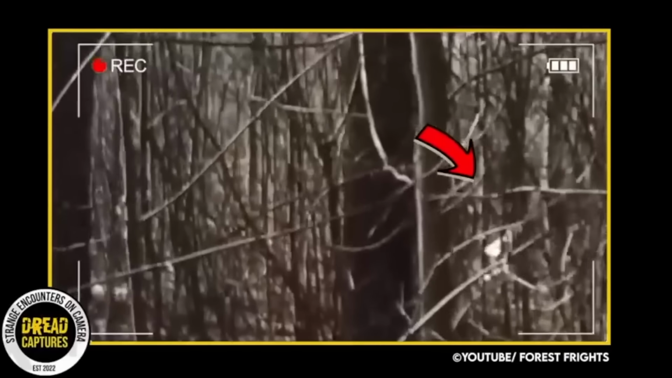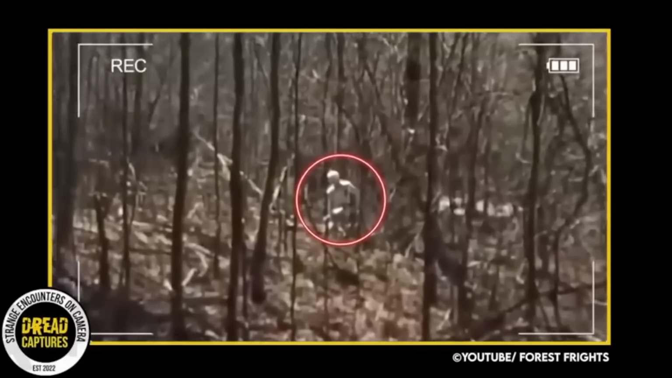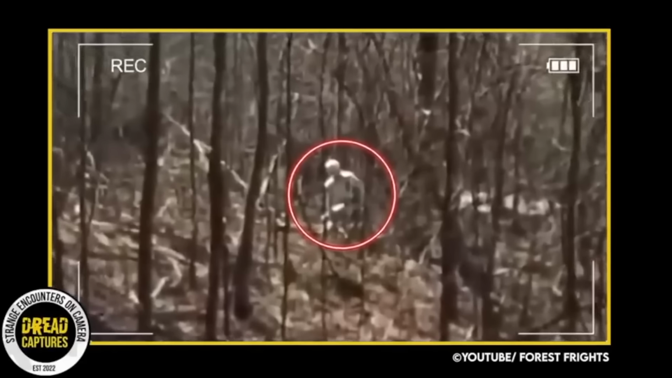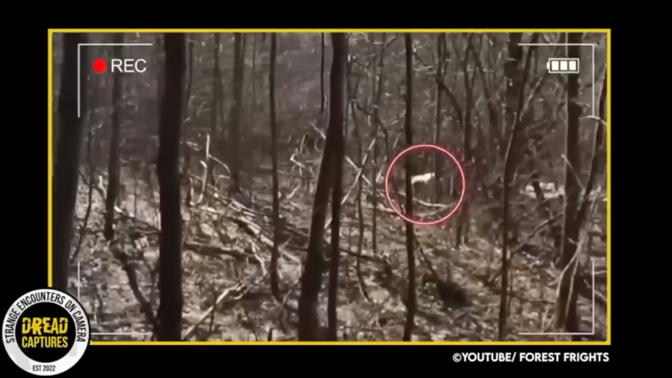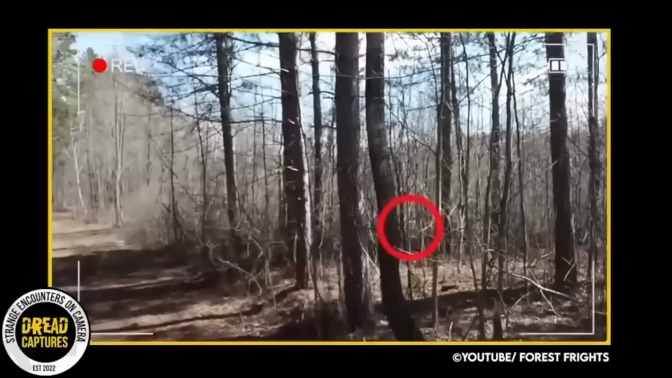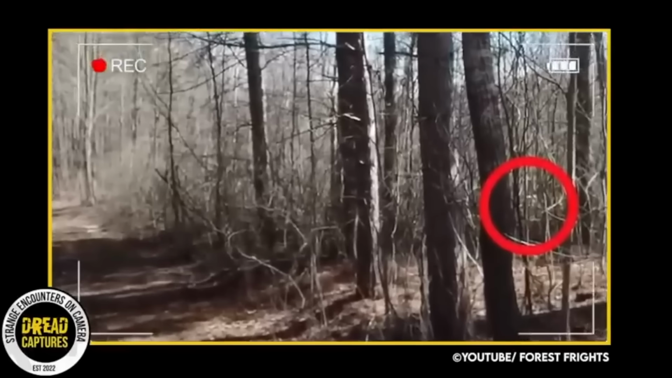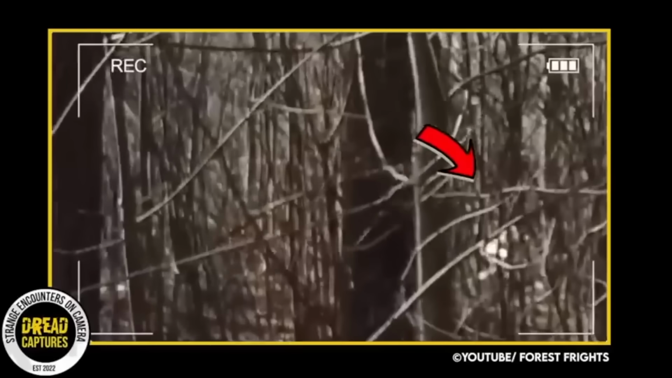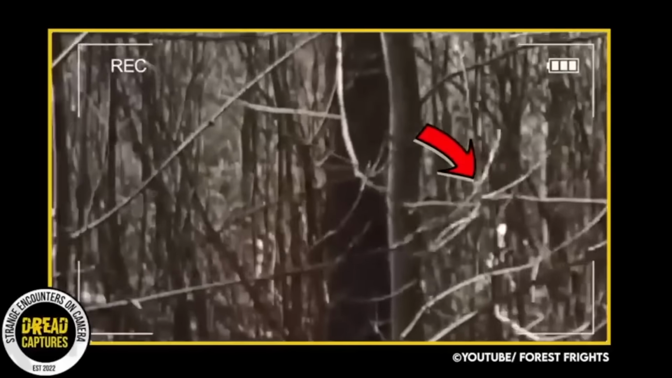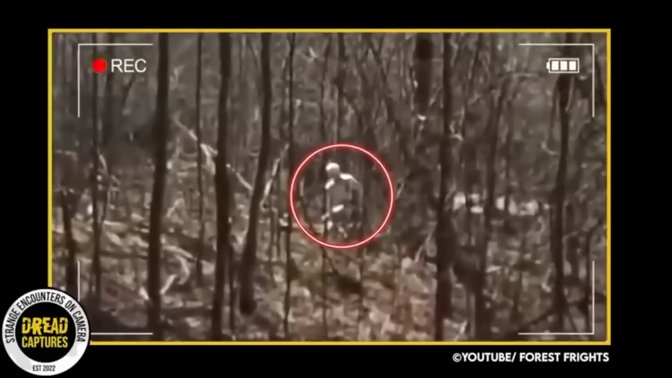The footage found its way to social media, sparking a flurry of conjecture about the creature's identity. Some theories are that it could be a skinwalker, while others propose it might be a mutated wild animal. Yet, the true nature of the creature remains a mystery. The friends, equally confused by their unexpected encounter, are curious to hear other people's interpretations. If you have any insights or ideas, let me know what you think about this.